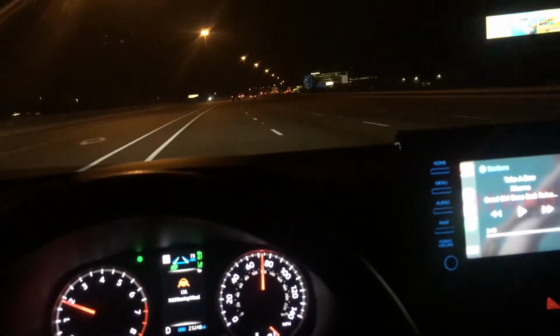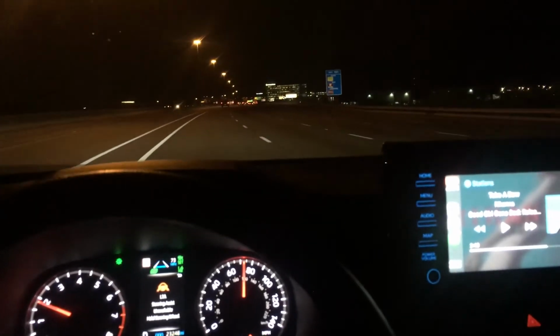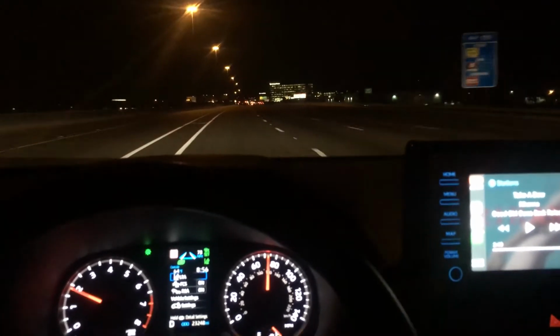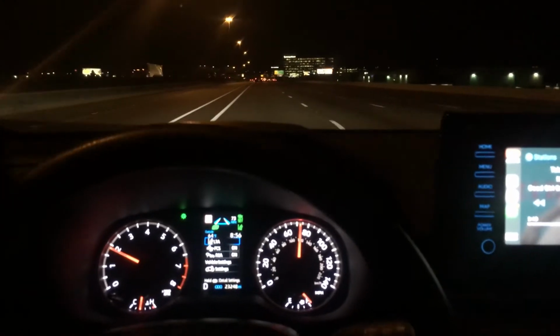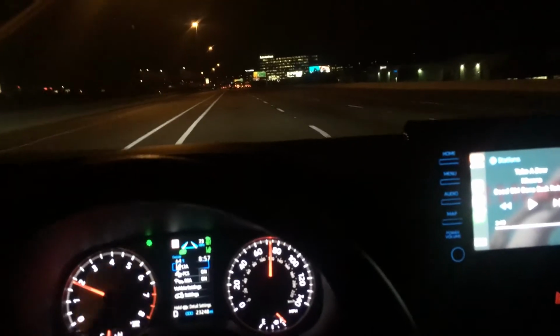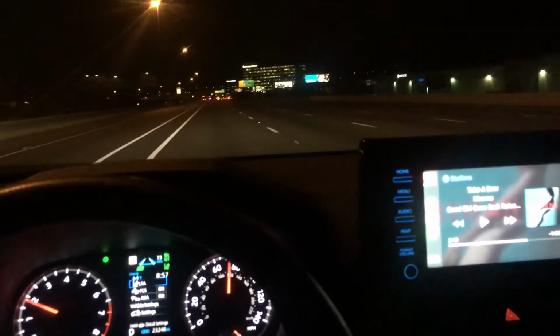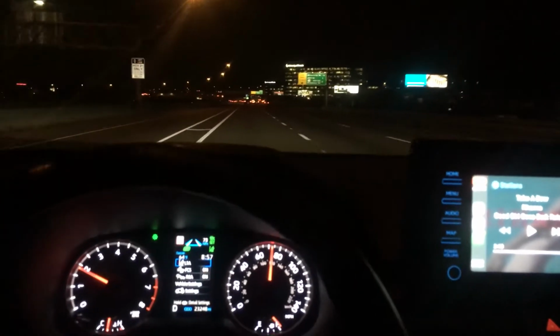Now I'm gonna go much slower when we get to the Broadway curve, because I want to see if it will track the lanes and stay all by itself at lower speeds. So the Broadway curve is coming up here shortly.